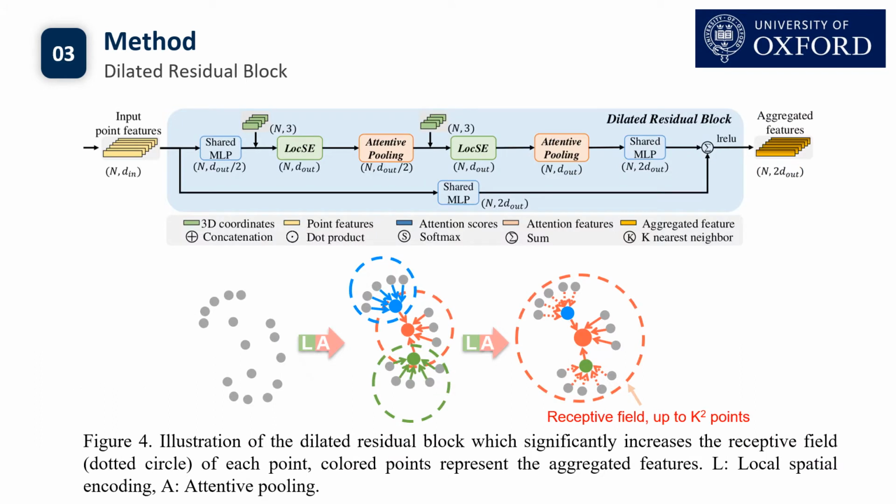Since the large point clouds are going to be substantially downsampled, it is desirable to significantly increase the receptive field of each point, so that the geometric details of input point clouds are more likely to be preserved, even if some points are dropped. Therefore, we stack multiple local spatial encoding and attentive pooling units together with a skip connection as a dilated residual block. As shown in this figure, the red 3D point observes k neighboring points after the first aggregation operation, and then is able to receive information from up to k² neighboring points. This is a cheap way of dilating the receptive field and expanding the effective neighborhood through feature propagation.